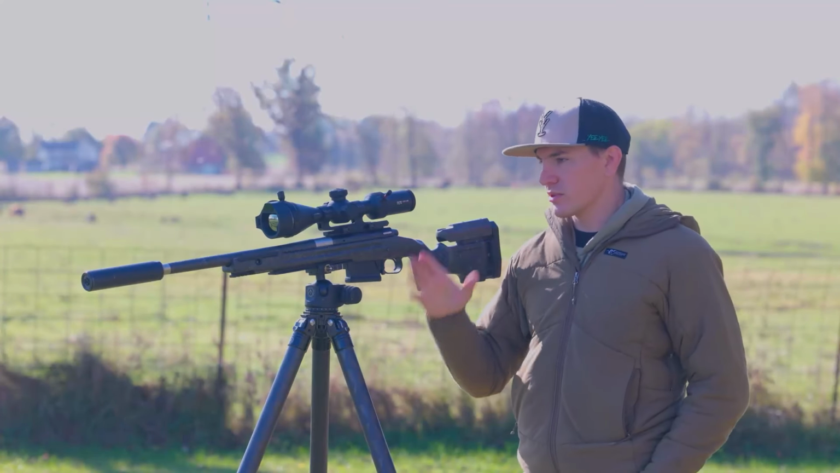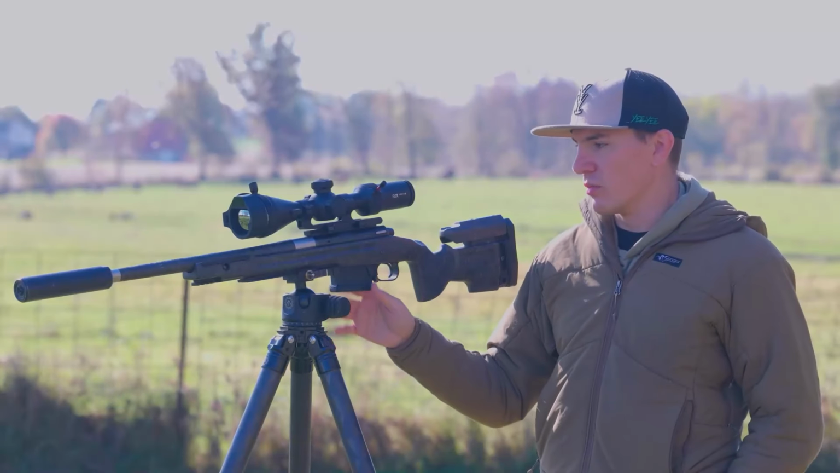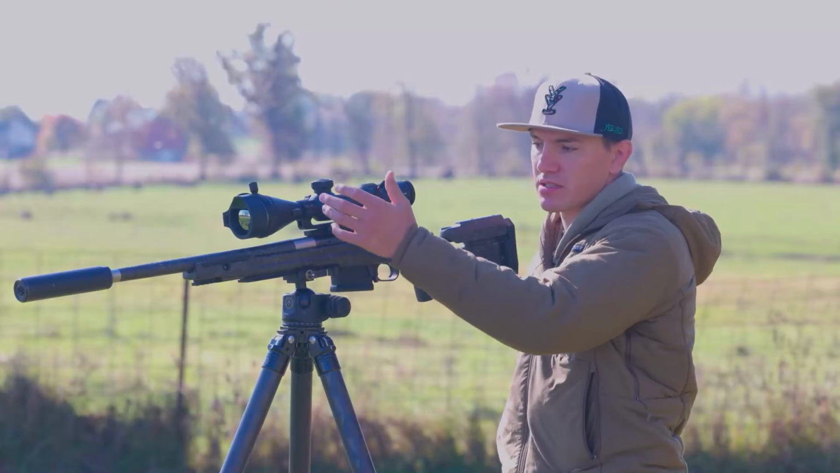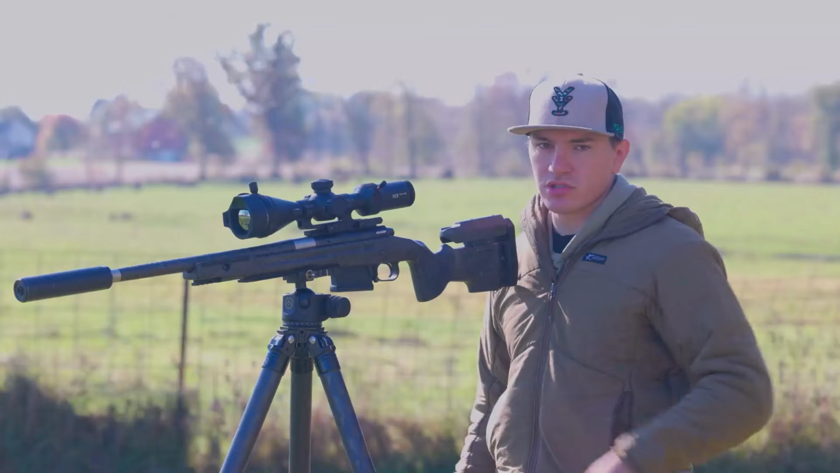I can do all the zeroing, color palettes, reticle setup, everything like that at home before I go out. But once I'm actually in the field, I like a simple button layout, which is exactly what we have here. Two buttons, power button on top, photo and video button on the side, and then your turrets are actually your controls to work through your menus.